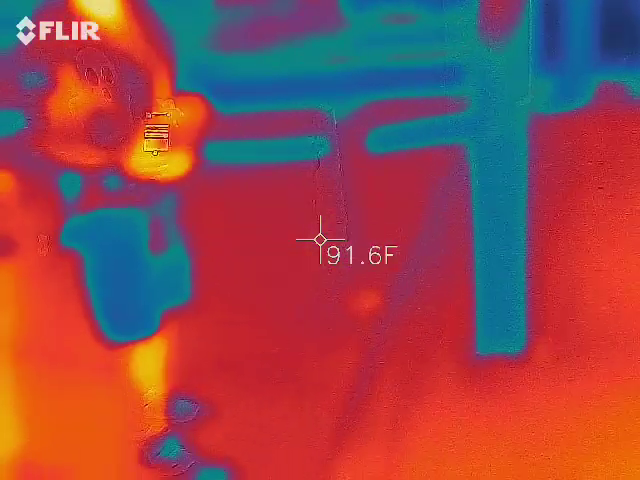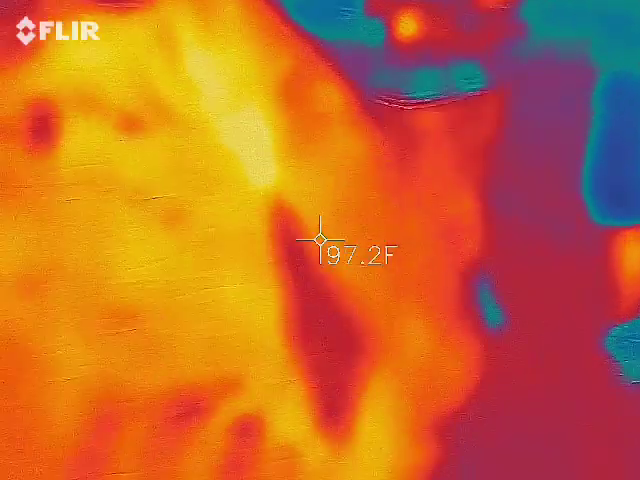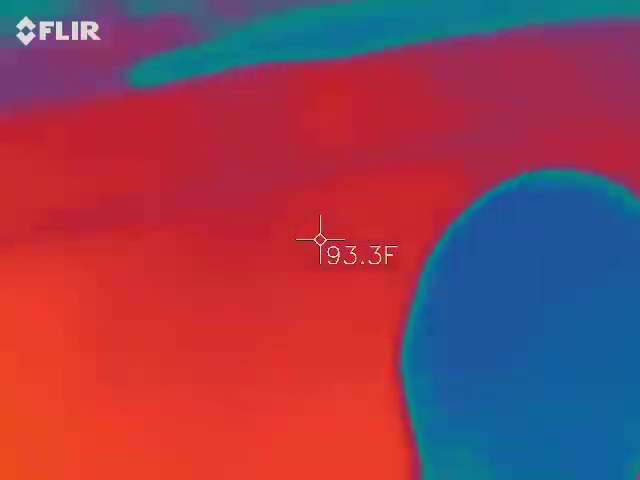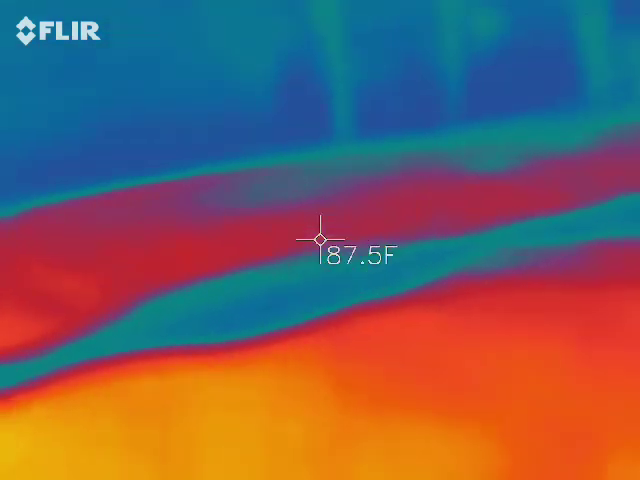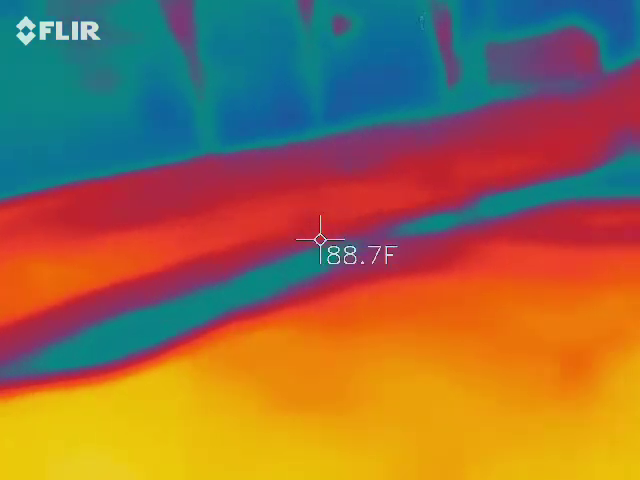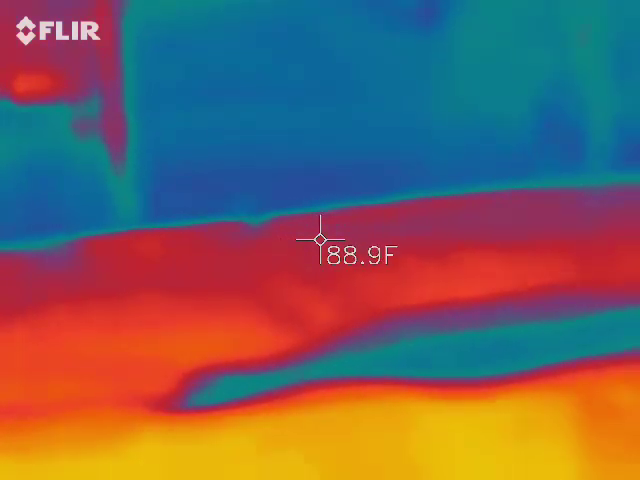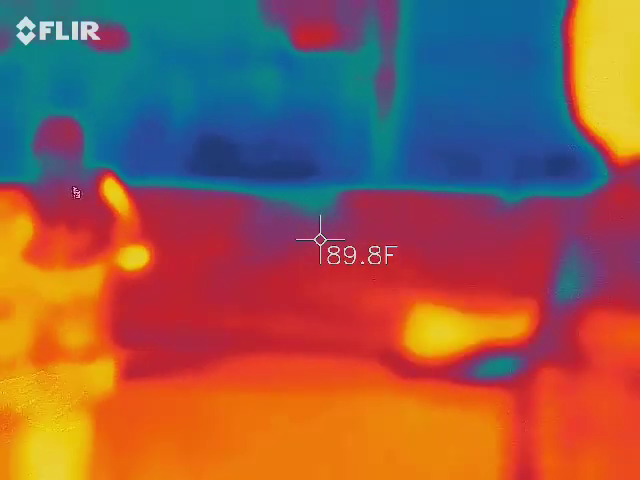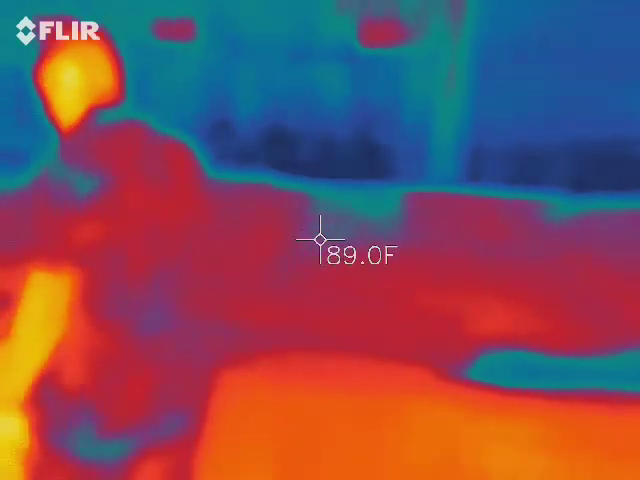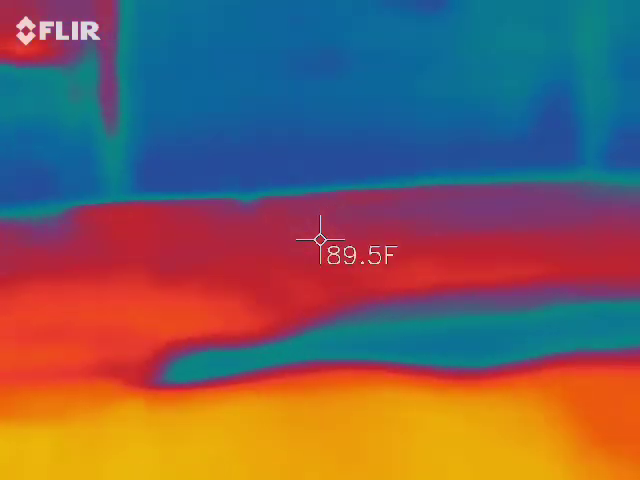I got a camera. So let's get out here in the drizzle, the wet lot, and see what we can explore. Okay, it's not bad. Get that box right there. Approximately 80 degrees. If I get this rain puddle right here, 91 degrees. According to this, it was 89.